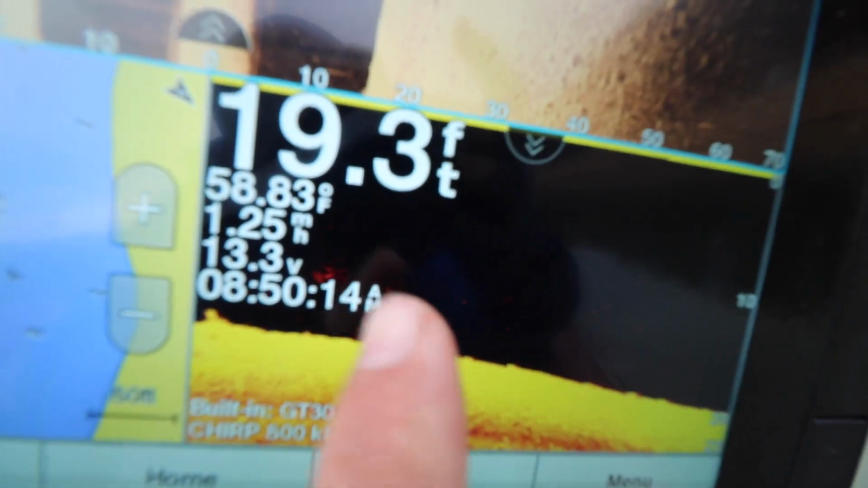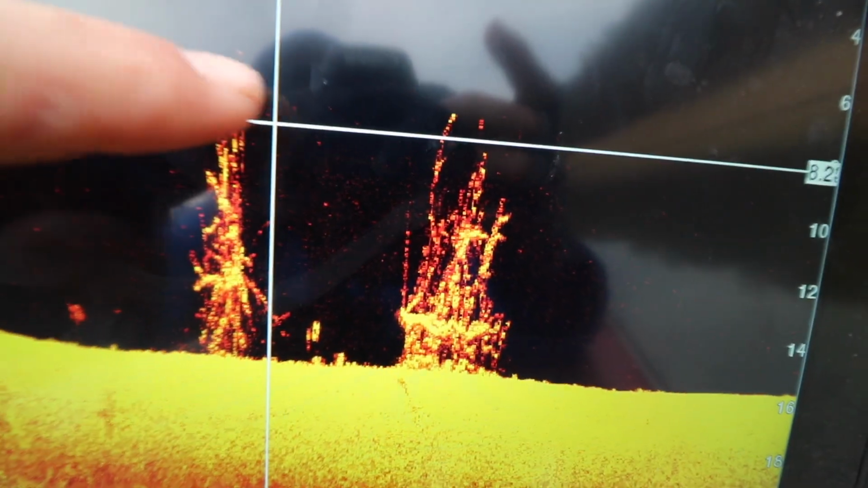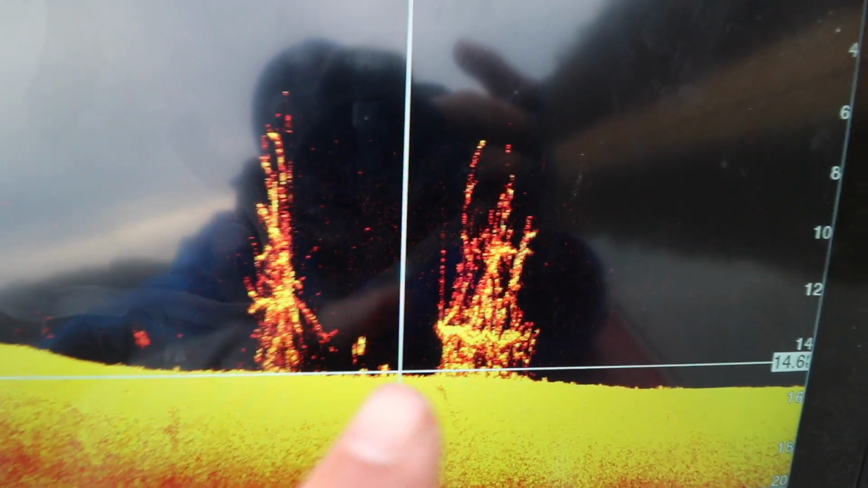Another thing you guys want to look for when you're graphing are brush piles. Check this out. I just went over a couple big ones. We go back on them. There's a giant brush pile and there's a giant brush pile. And what's cool about this is there's 3 or 4 bass in between them, and likely there's some bass inside of these brush piles, so we can go back and fish those with a jig or a worm.